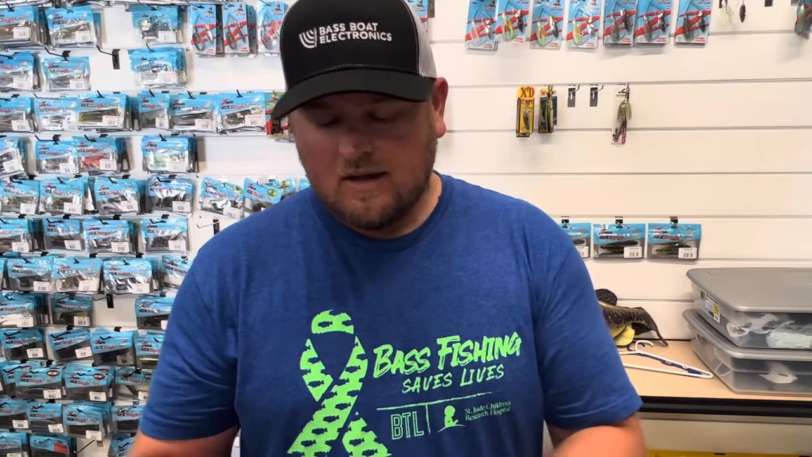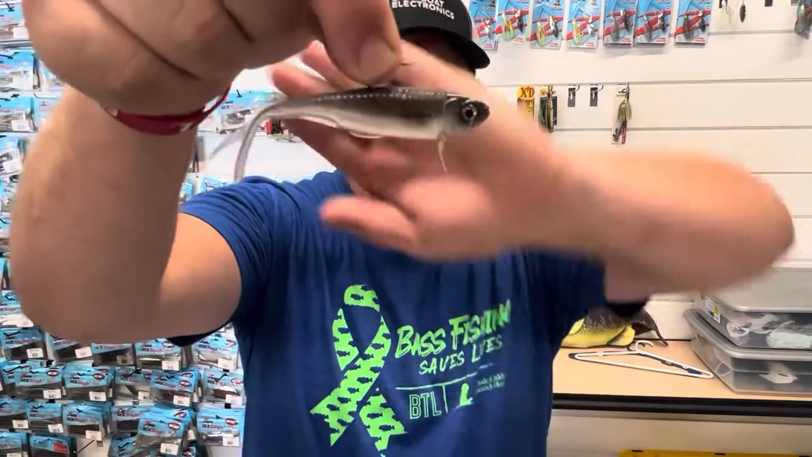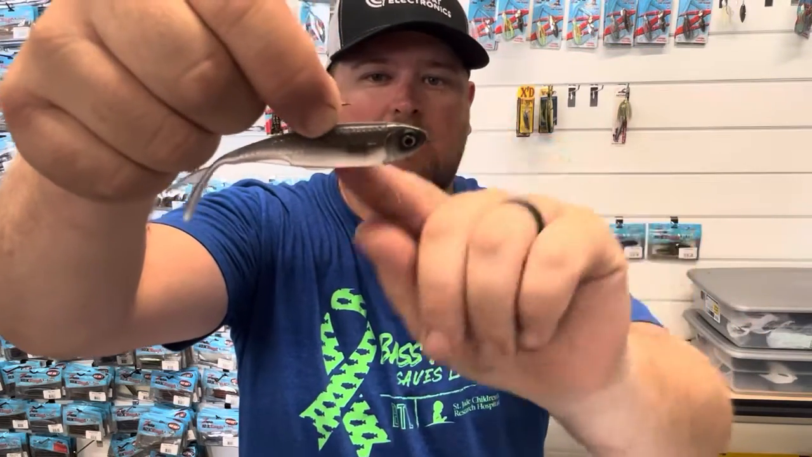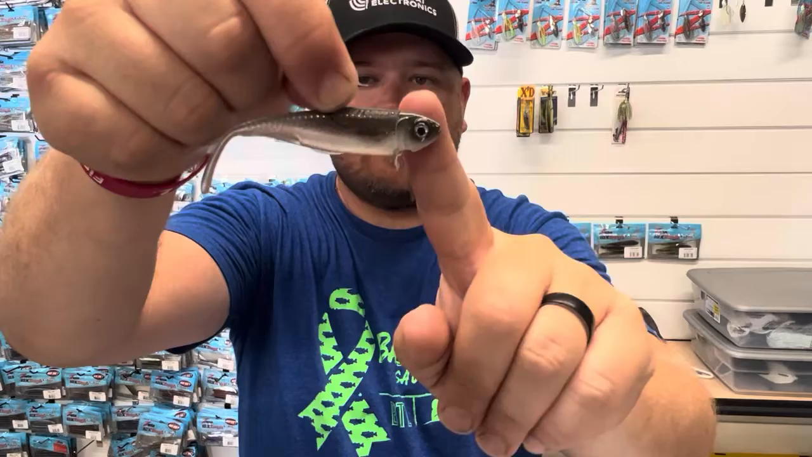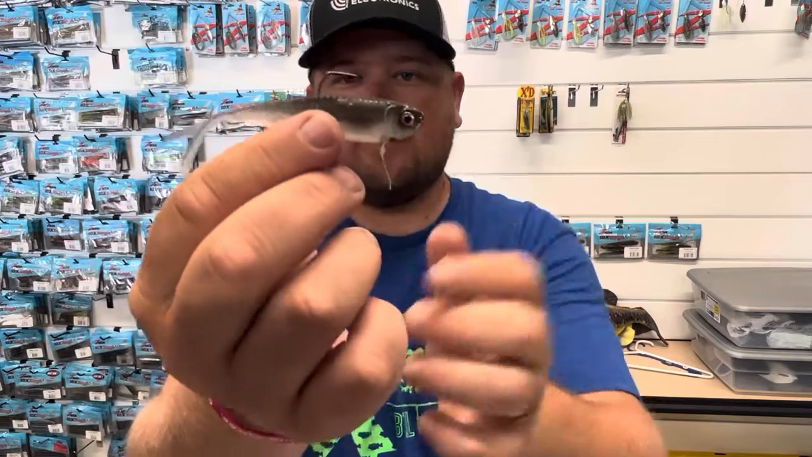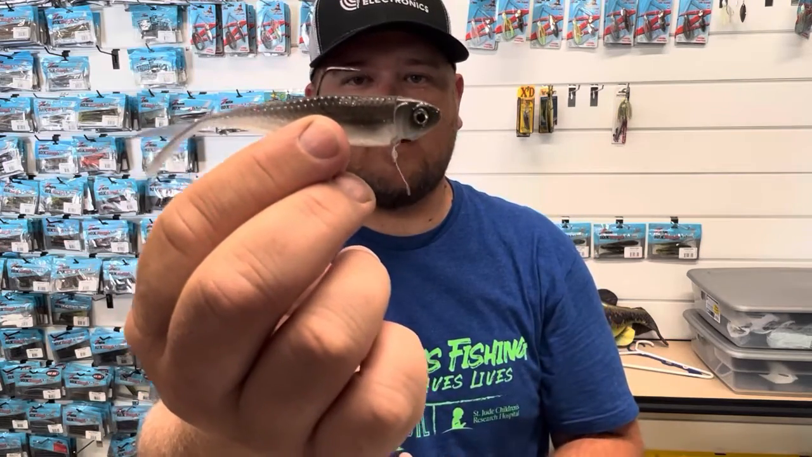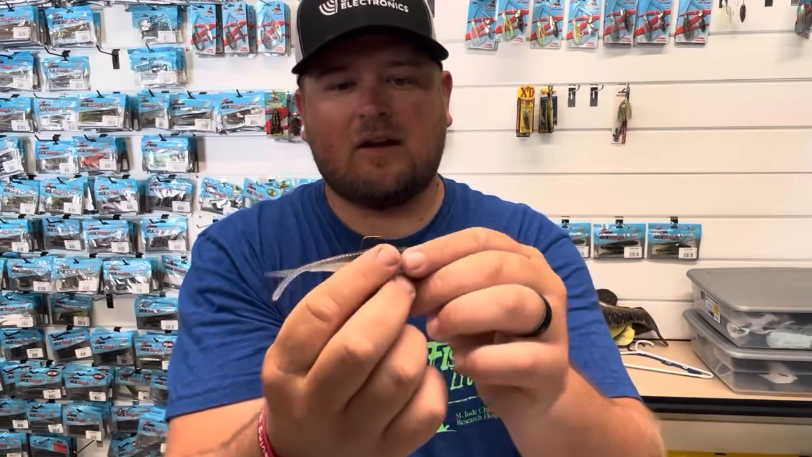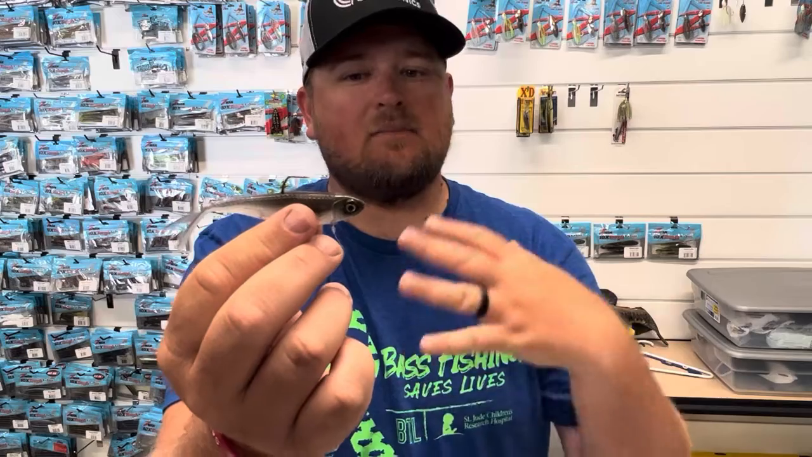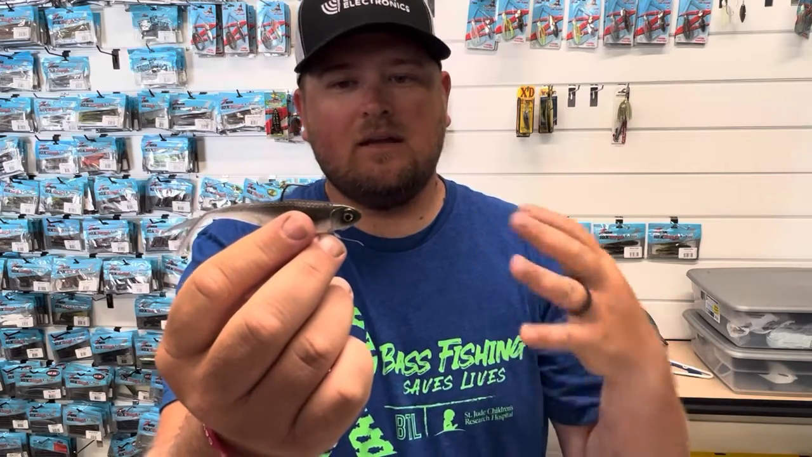As you can see here, it has a very, very realistic design, a very realistic head, and the head to body transition is very seamless. It just looks more real than anything else you see out there in the jig head and minnow combination. But there are other things that make this a really neat design.